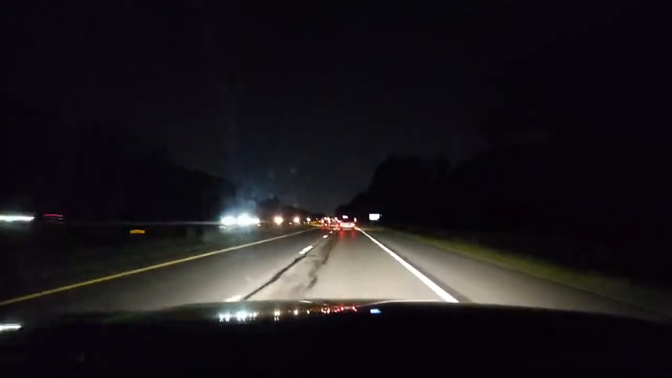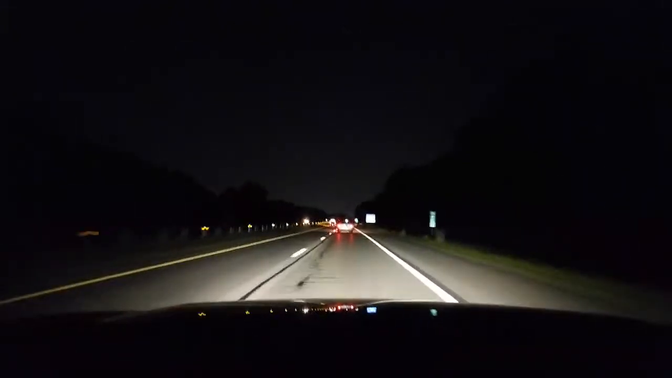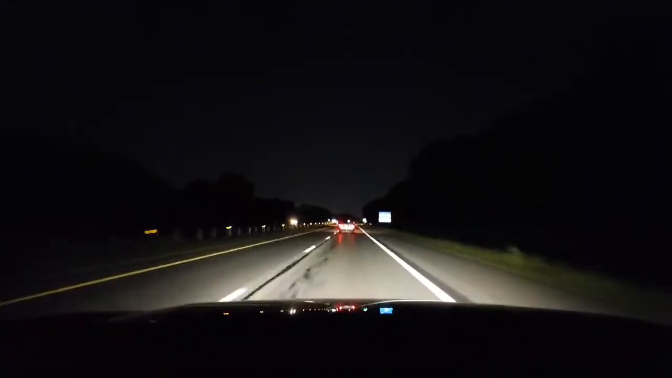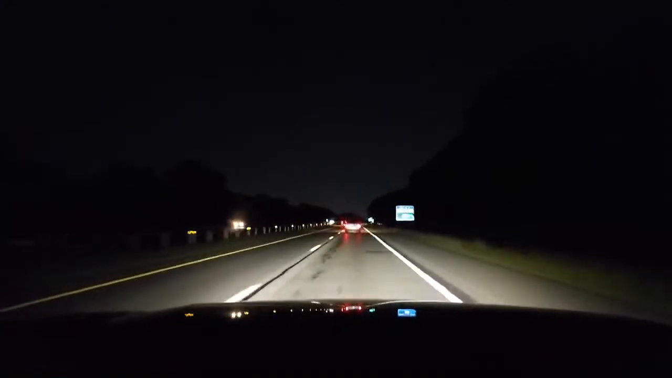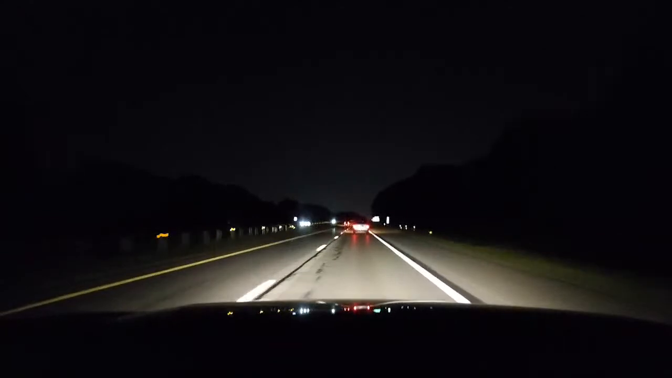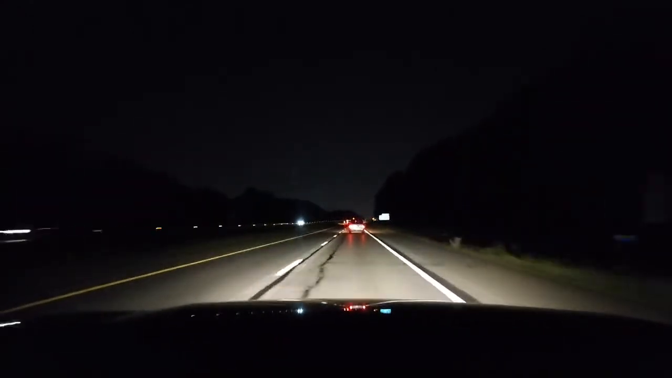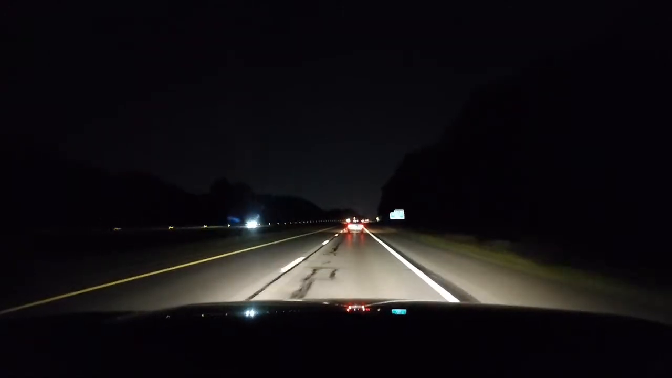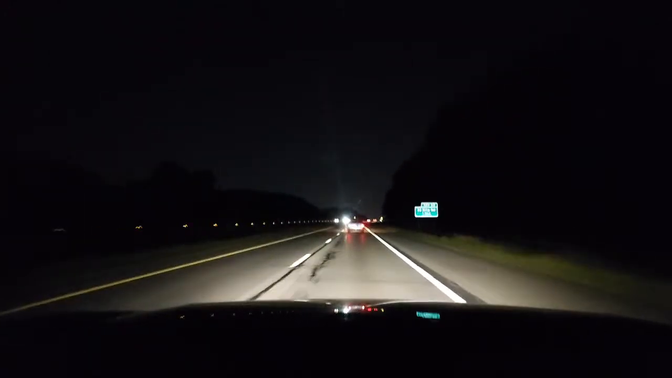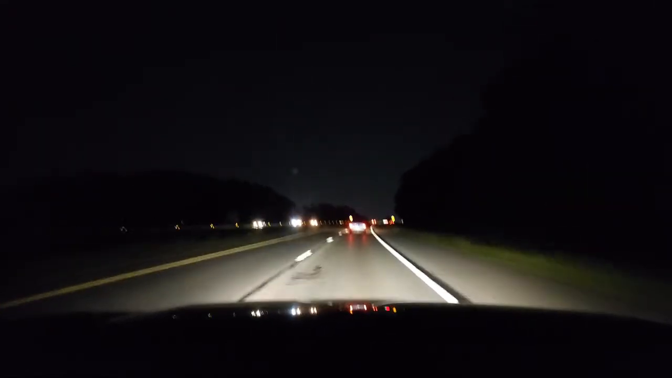Now, I need you guys to tap in what you want me to do. Do you want me to stay here in this lane and just cruise? Do you want me to make a lane change to the left and pick up speed? Type it in. I won't move until you guys tell me what you need me to do. The option is stay here at this speed, pick up speed.